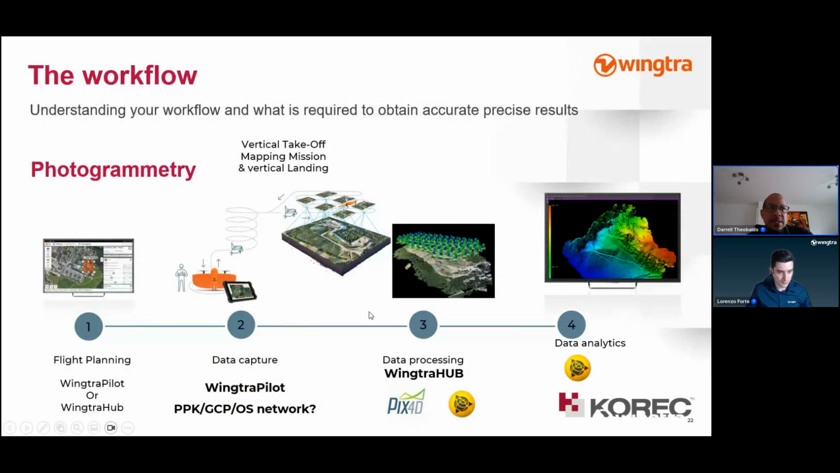Part of the Wingtra, as Lorenzo mentioned, was the workflow, and we found that the workflow was very easy, very user friendly. The steps were easy to follow. Training, I had one set of training in December, and from then I was able to do several flights after that, accomplish good flights using the hardware and the software.